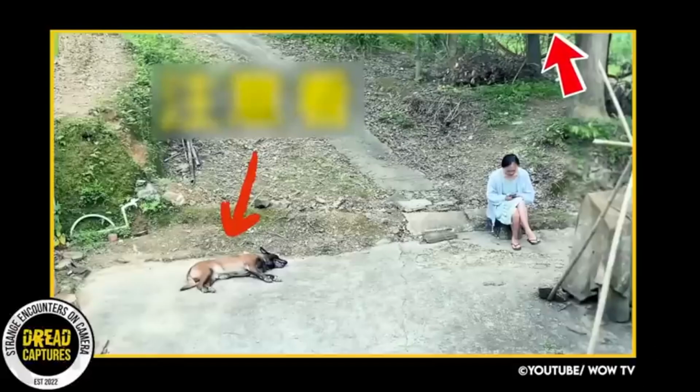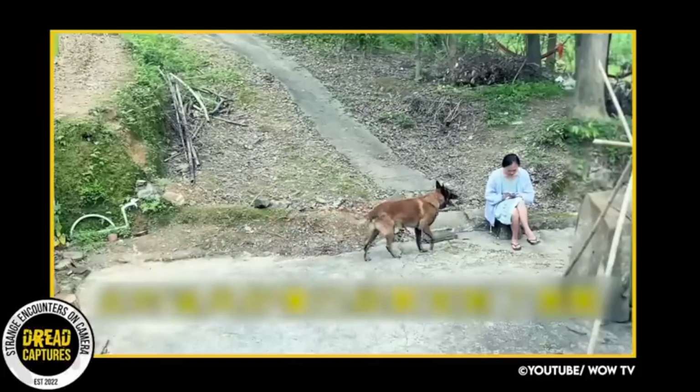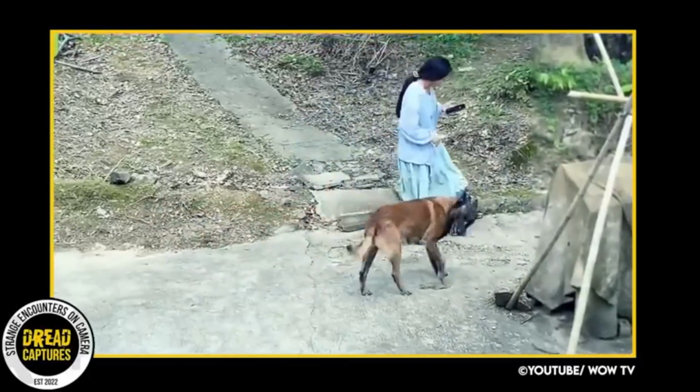Here we see the sleepy German Shepherd and his owner just relaxing on a concrete pad, assumingly at the back of their home. All of a sudden, the pooch wakes up and starts barking at his owner. The owner is too engrossed in her phone to pay him any mind, but the dog isn't giving up. He starts to pull on her dress, and he keeps doing it.